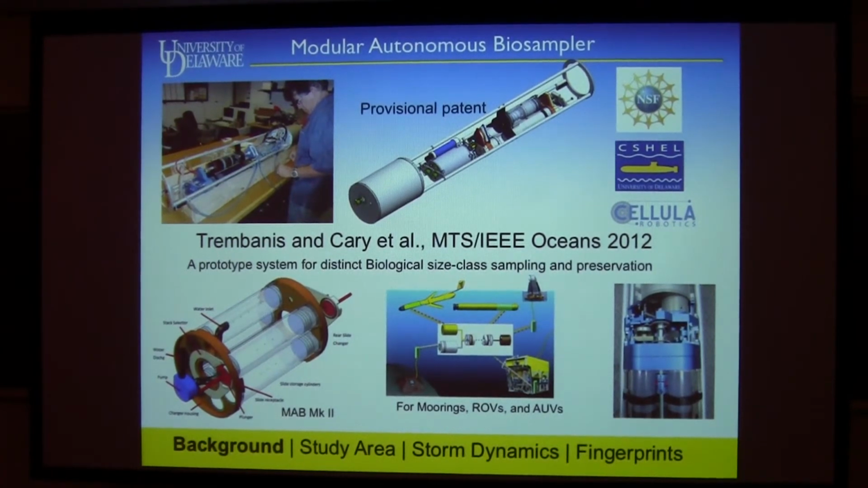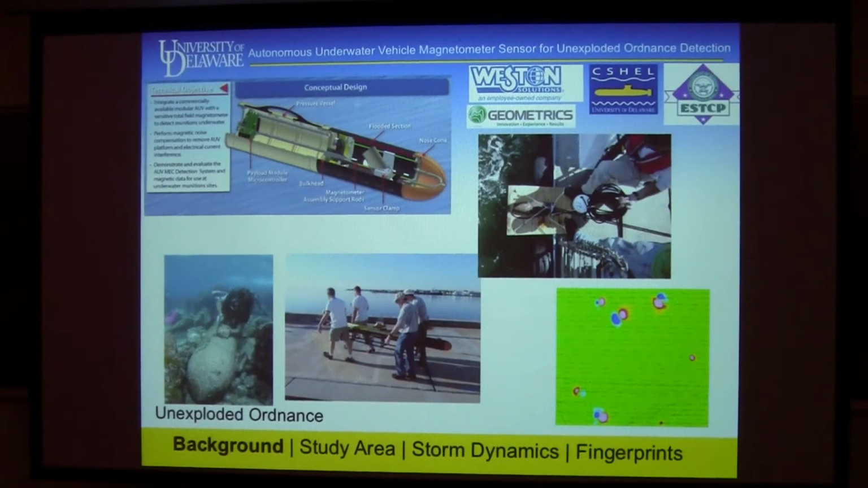We wanted it to work on AUVs, gliders, ROVs and moorings, at full ocean depth, with 200 samples or more. We finished the prototype last year, and now we're starting a second phase of the NSF project to build 2 units, one standalone and one to go on an AUV. So that's some technology development, the biosamplers, more on the pure science side.